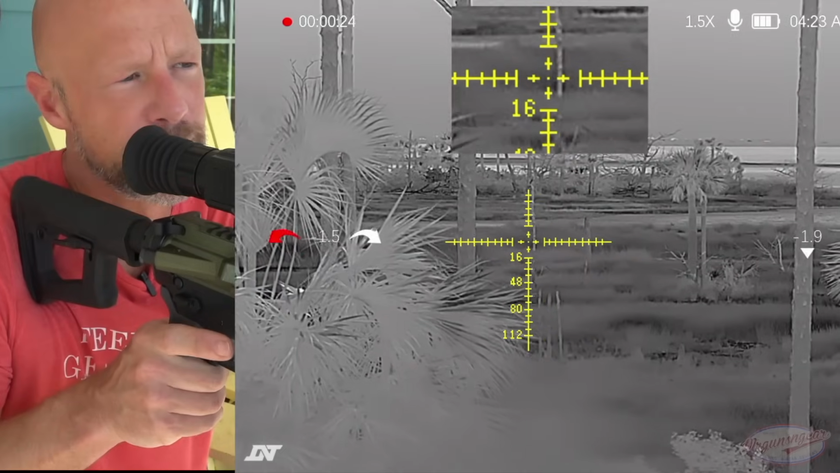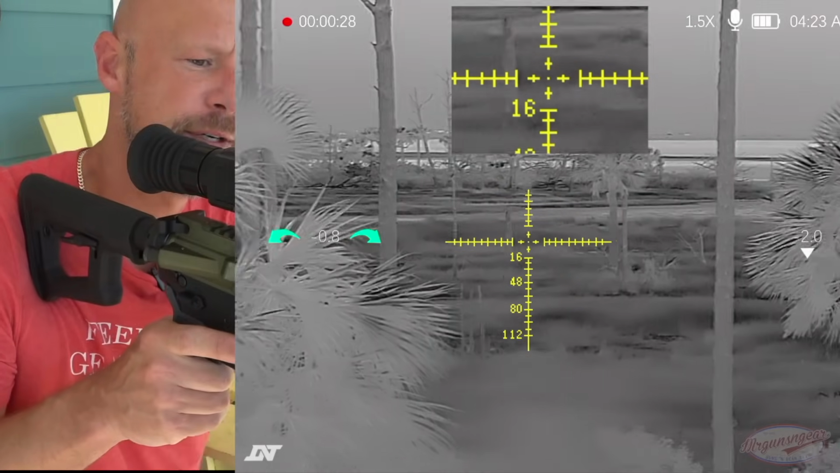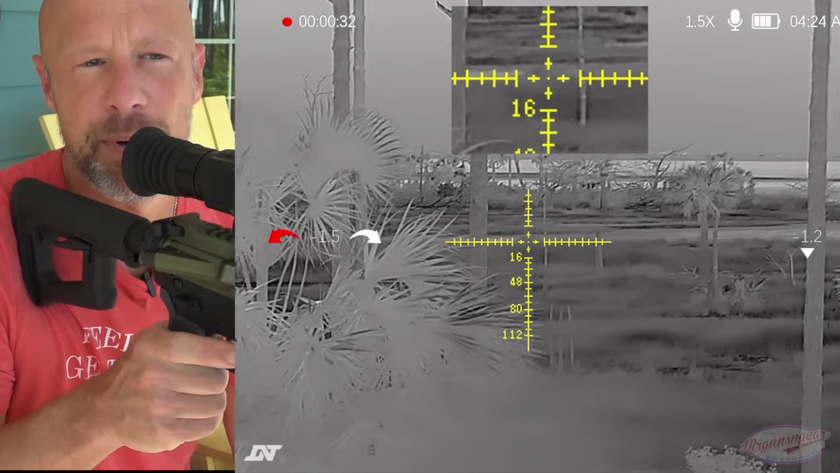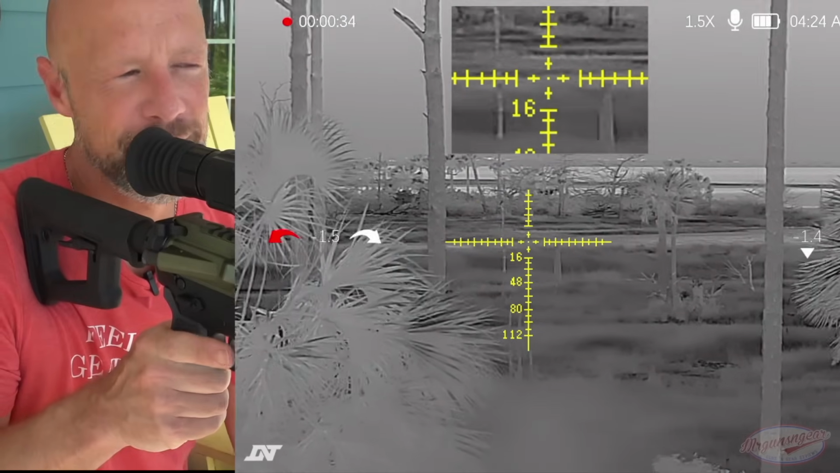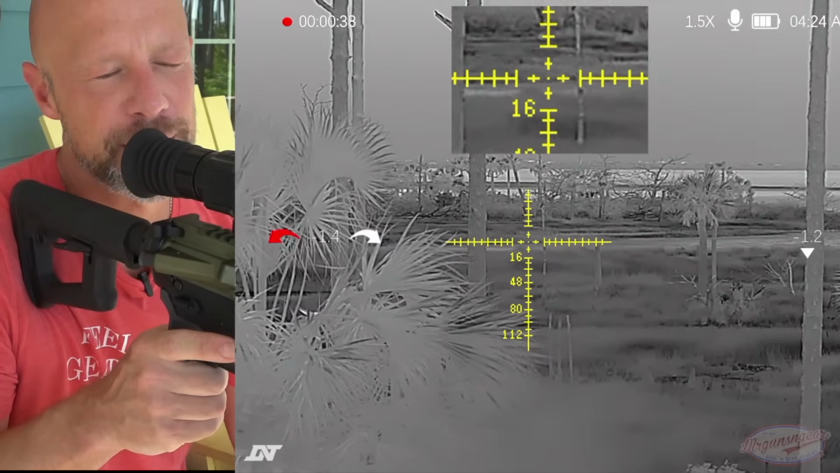So now we're going to walk you guys through some of the different features here on the optic itself. Obviously, this is the 635 that we are using right now. Have it mounted up here on a tripod right now. It's probably 90, 95 degrees outside, very sunny, so these are not optimal thermal conditions, so I just want to let you guys know that.